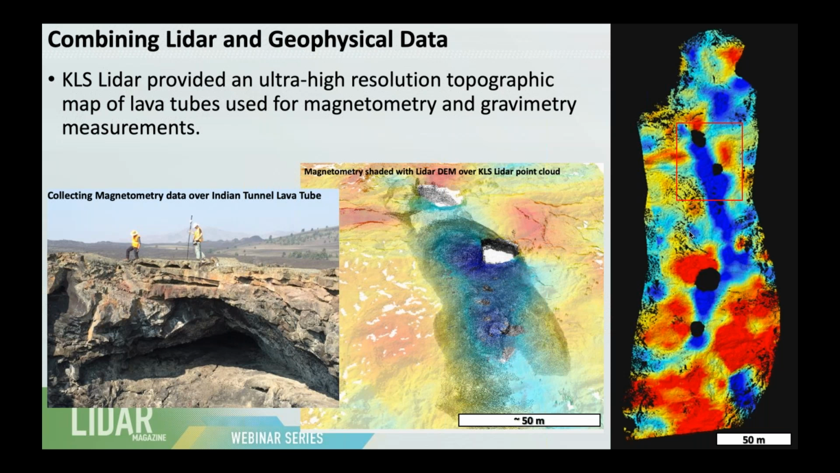If you look at the left there, you see two of my colleagues walking around collecting magnetometry data, and this is looking at subtle variations of the magnetic field. There are subtle variations as you walk over a void space. In the rainbow data there, you can see that the trace of this lava tube is quite easily seen in magnetic data. It's that blue streak that runs down through the center.